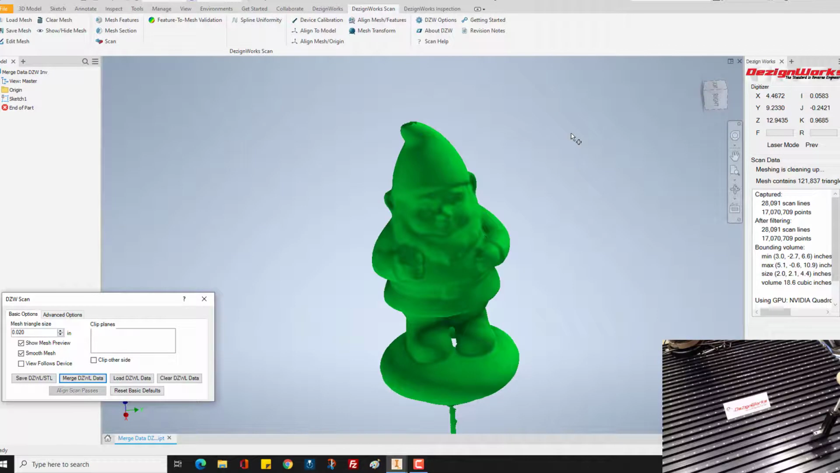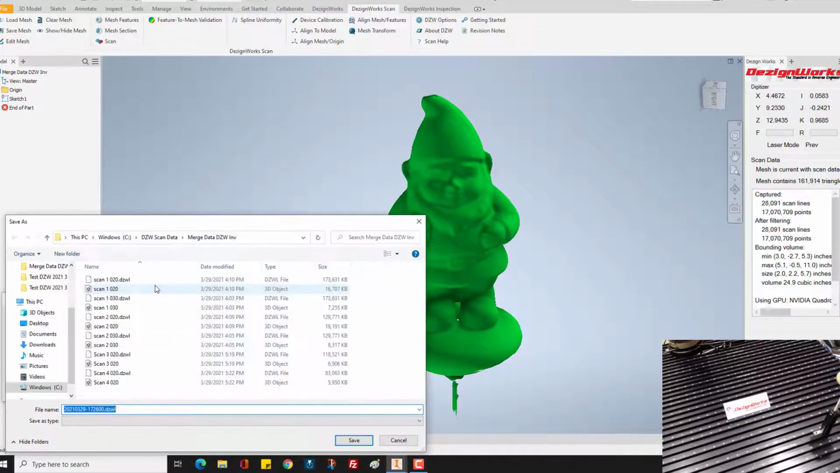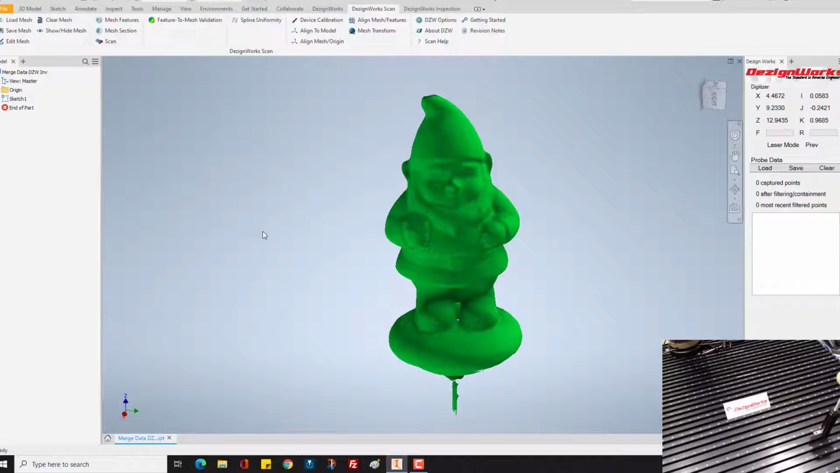Now, if you have more than 2, you just keep merging. At this point, we would tell you to save this. You could say something like complete scan, or whatever you want to call it. Just whatever you can identify it with. Merge 3 and 4020. Whatever you need to do to identify it. At that point, it's saved.